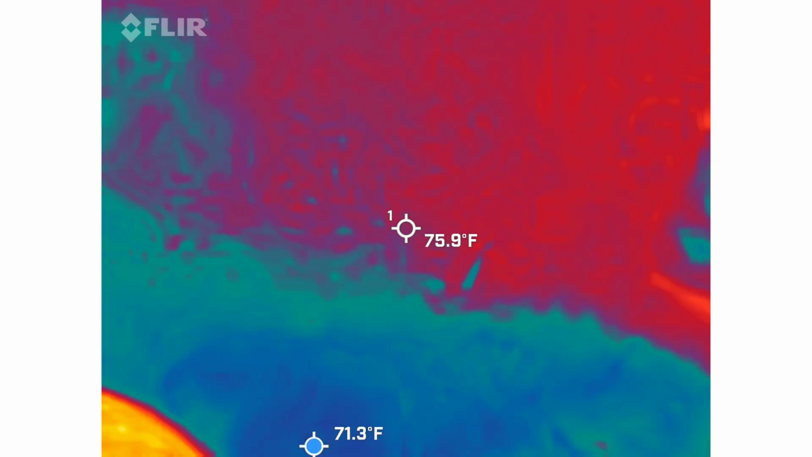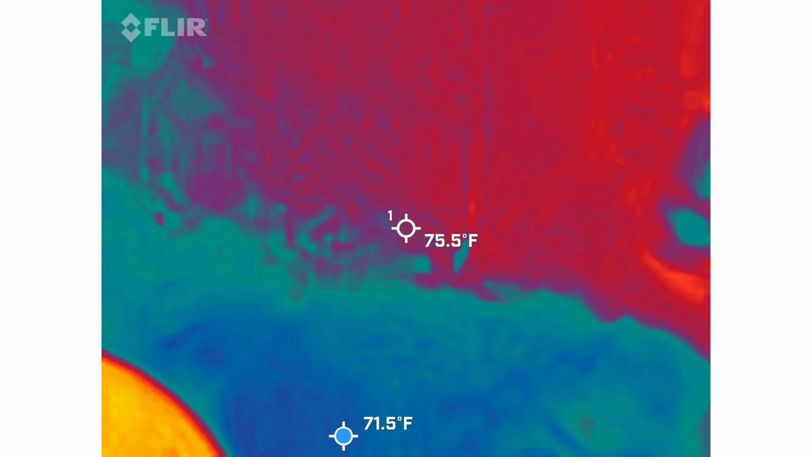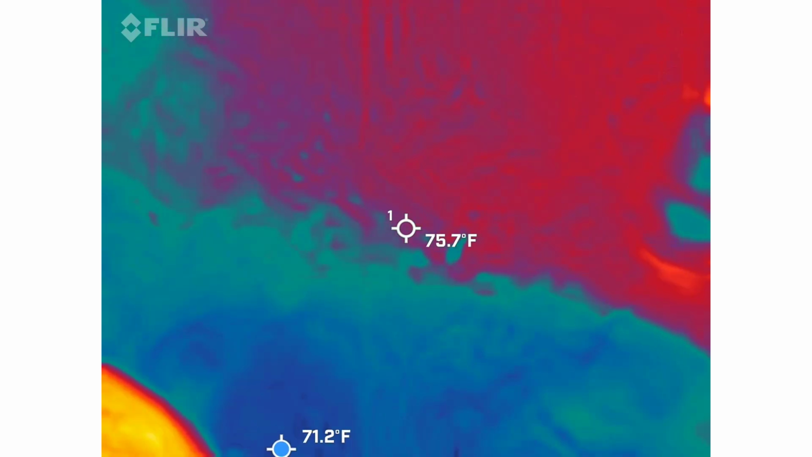All within the frame. I mean, it's super fast. So, and it was slowed down. I was lucky to capture it as quickly as I did. I think that's all the videos I actually have on here.